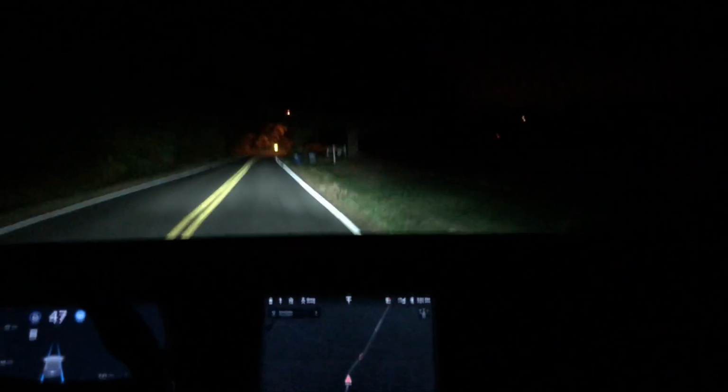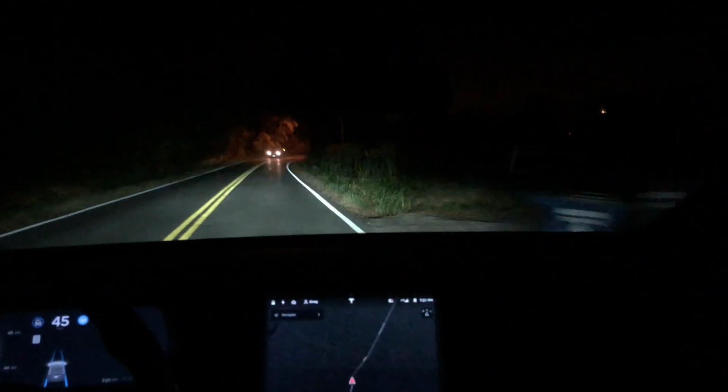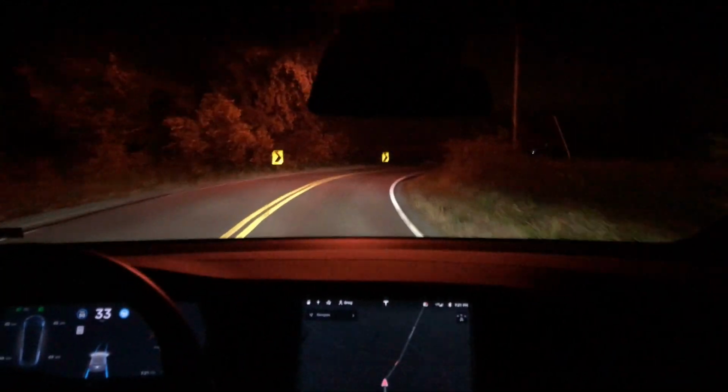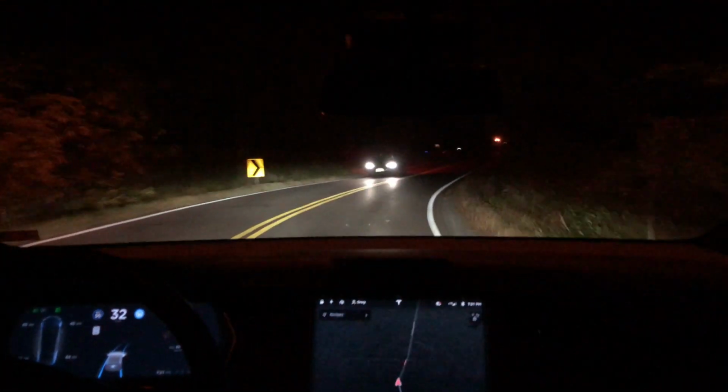Coming up on a sharp right turn, it does a good job of slowing down before the turn and makes it through without a problem. The oncoming car coming through the corner doesn't seem to faze it at all.